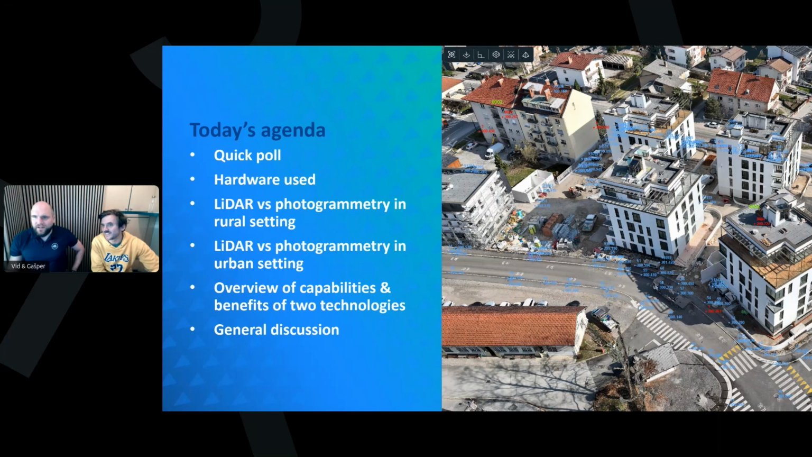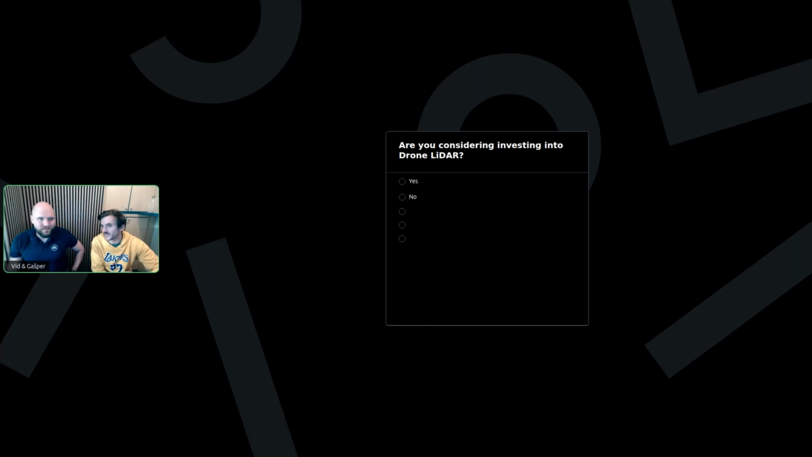And now the final question. Are you considering investing in a LiDAR drone? We saw that some of you have this already, but I think we forgot to add that option.